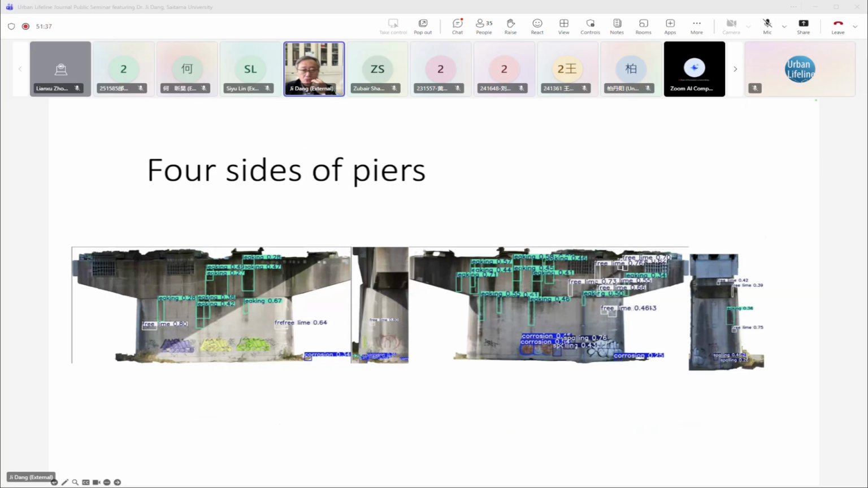Same, we can do it for the four sides of the pier, which is traditionally quite difficult to do in a 3D model because the pier is basically a wall-shaped pier, and because of the pier-to-pier distance, it is quite difficult to take a whole surface image of a pier. But using 3D regeneration technology, we can project to four surfaces, and we can detect damage one by one in 2D images instead of using the 3D point cloud segmentation.